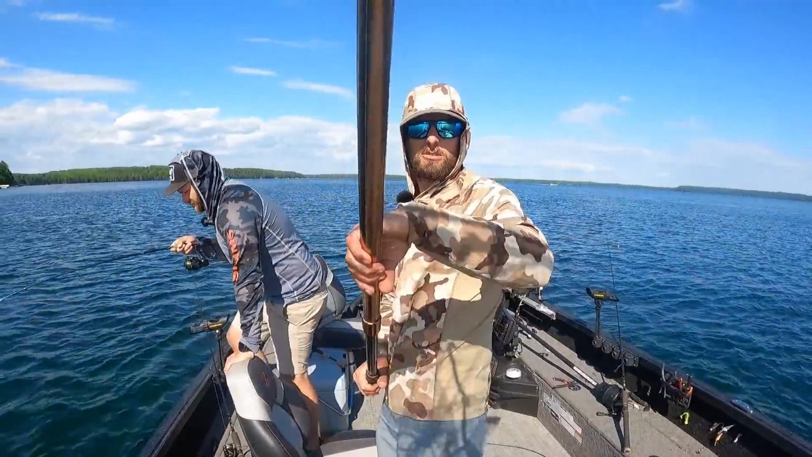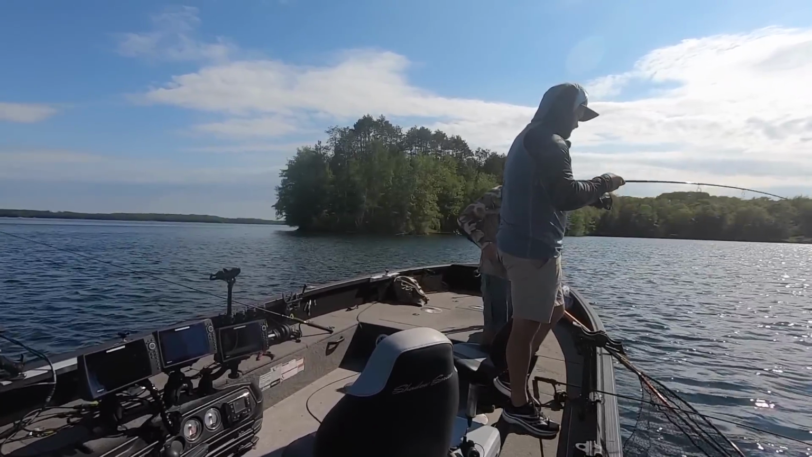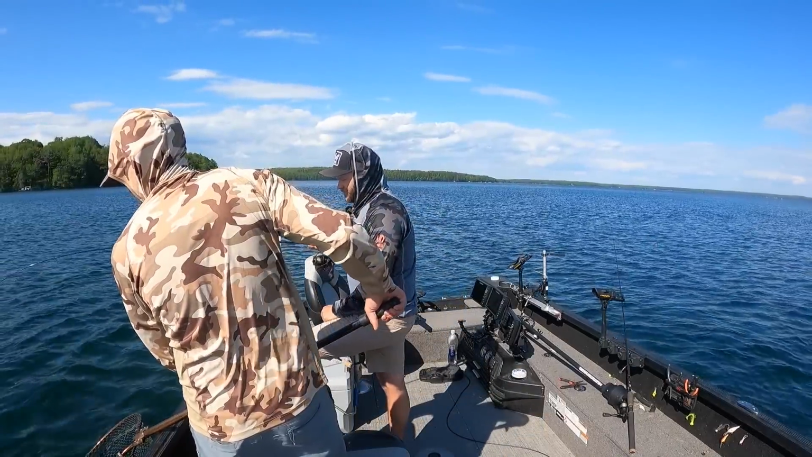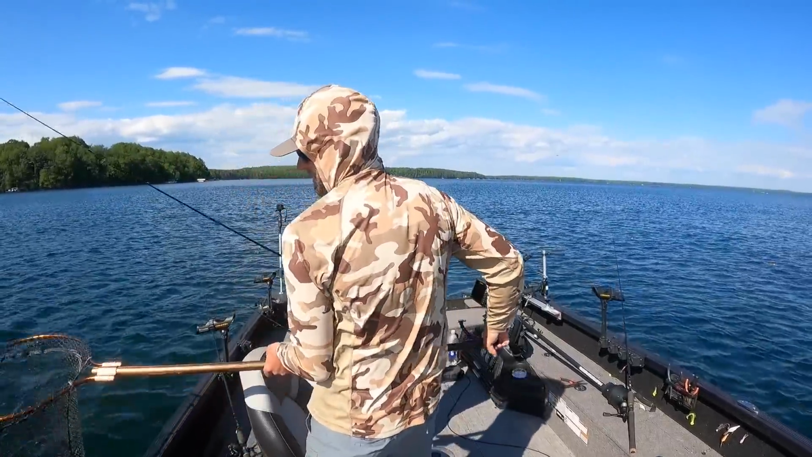Oh man, I covered the GoPro. I'll link it down below. It's gonna be a nice fish. It sure feels like it. Oh yeah, he's a pretty one. It's cool to see him come up in this clear water, that's the greatest, just for that exact reason. Really nice midday walleye right here. That's what we're after, boys. Look at the color.